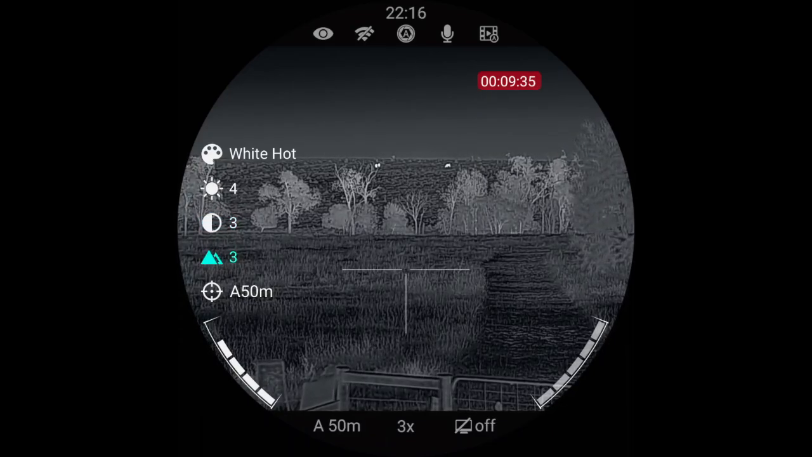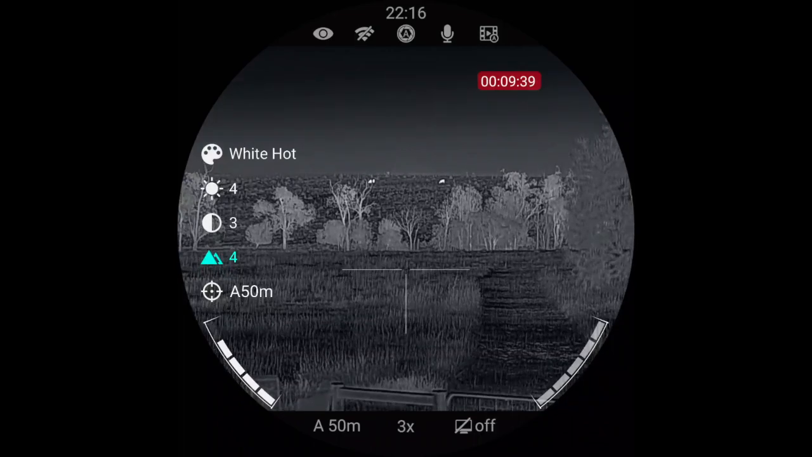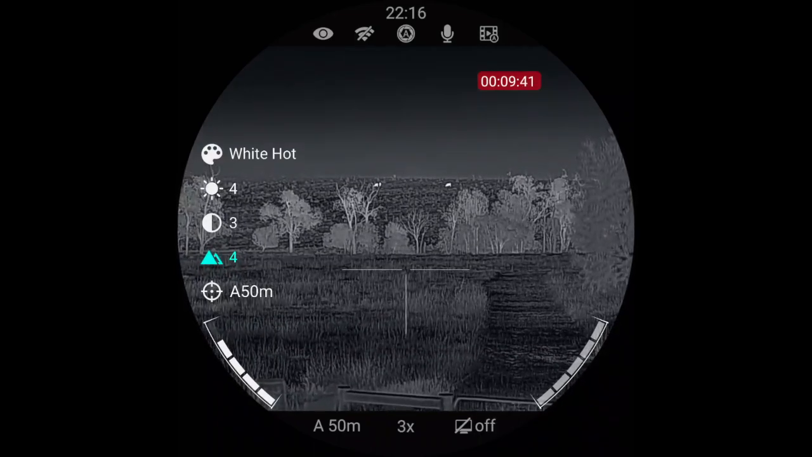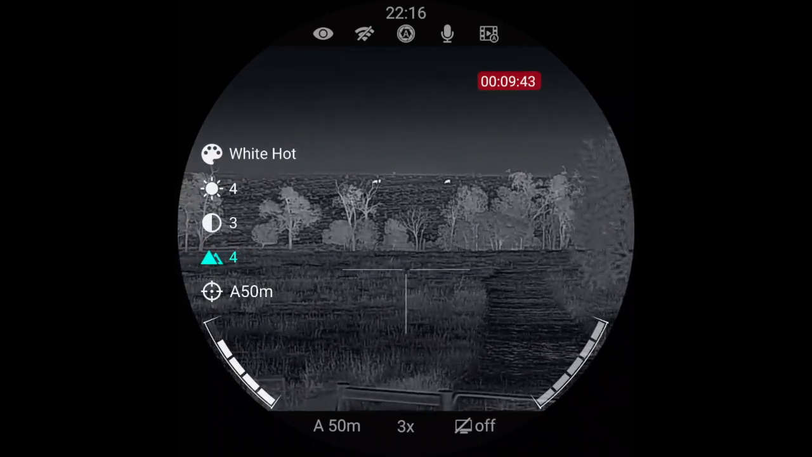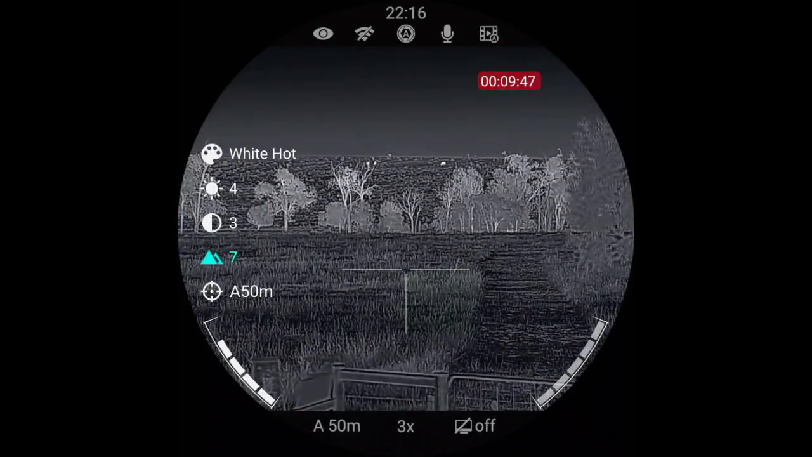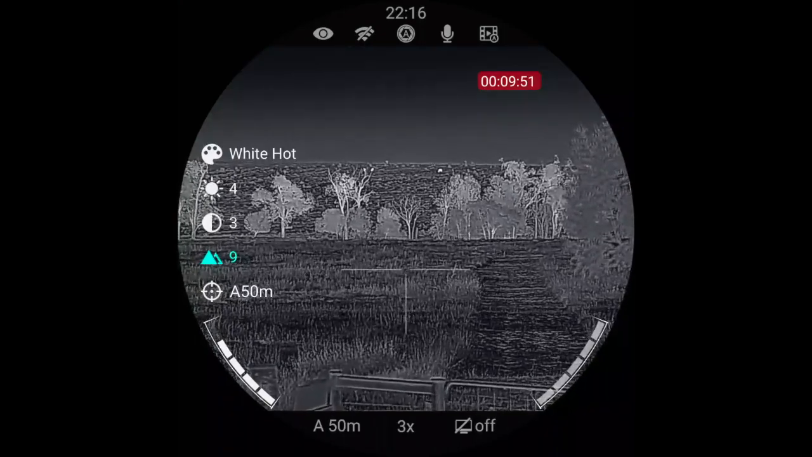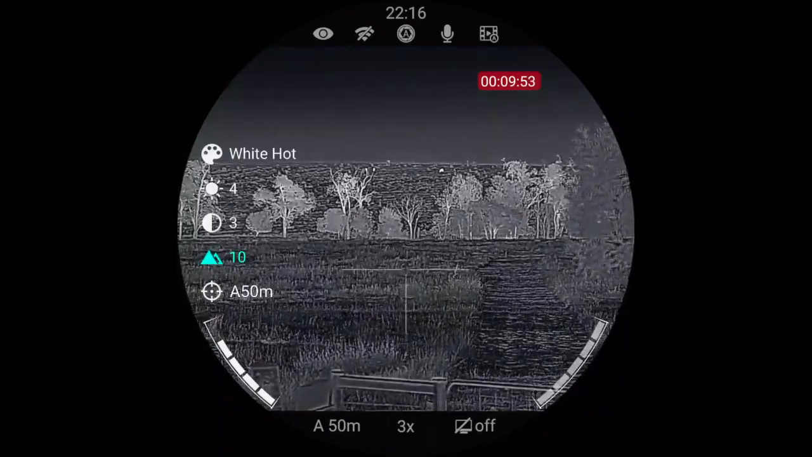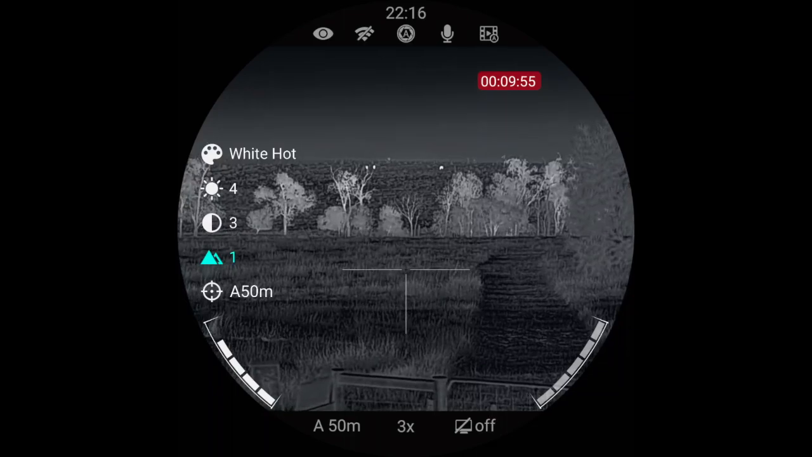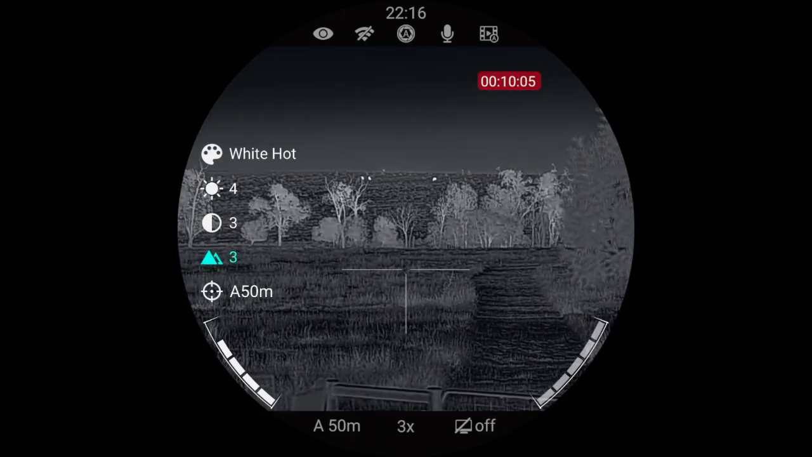And then if we go down to, yeah, I don't know what they call that, just sort of like the scenery mode. It almost changes your whole image. It's almost like it outlines, puts a border on everything.